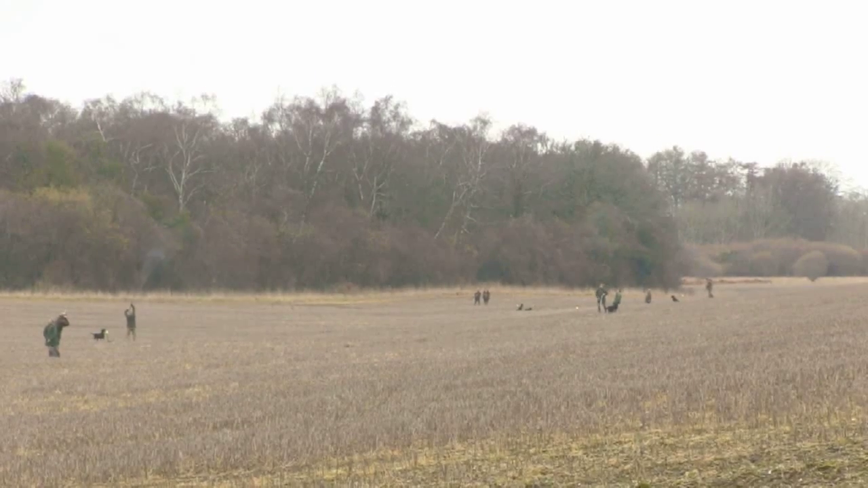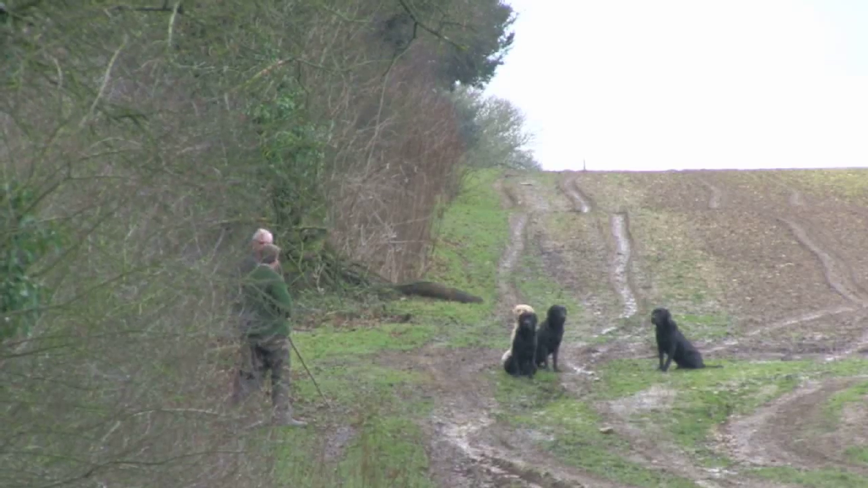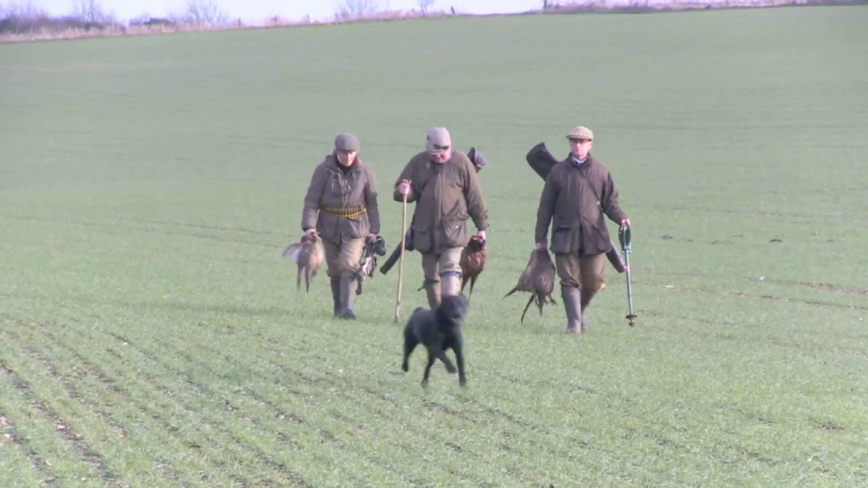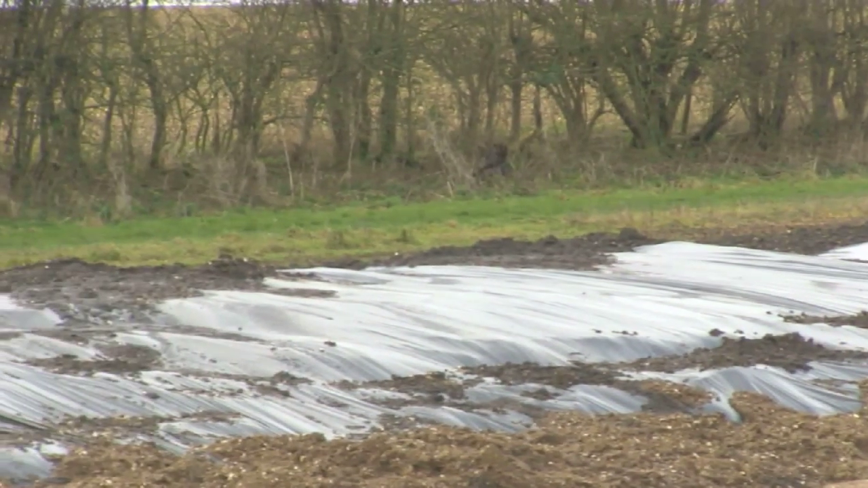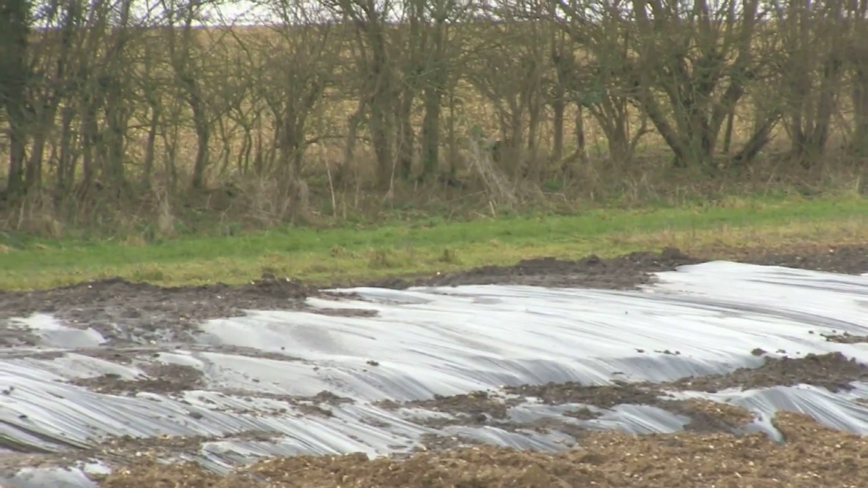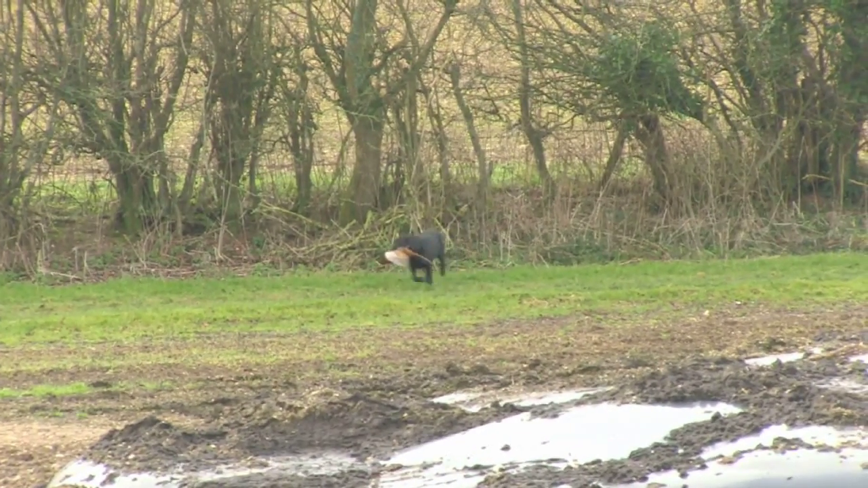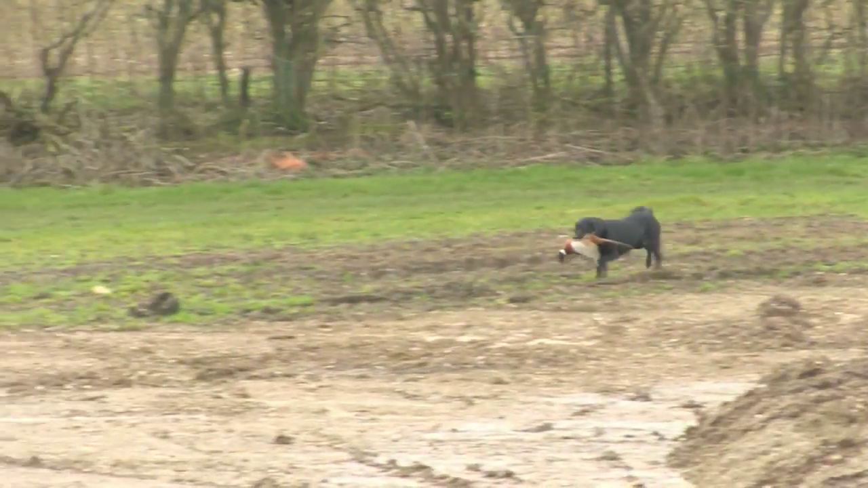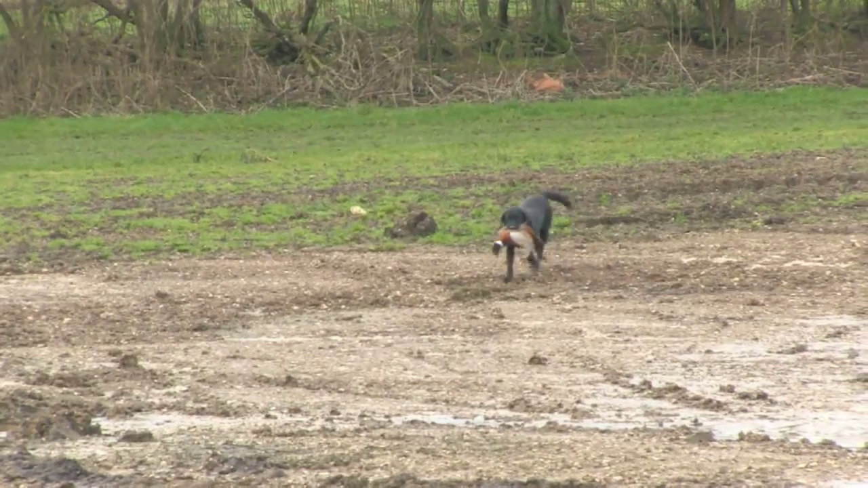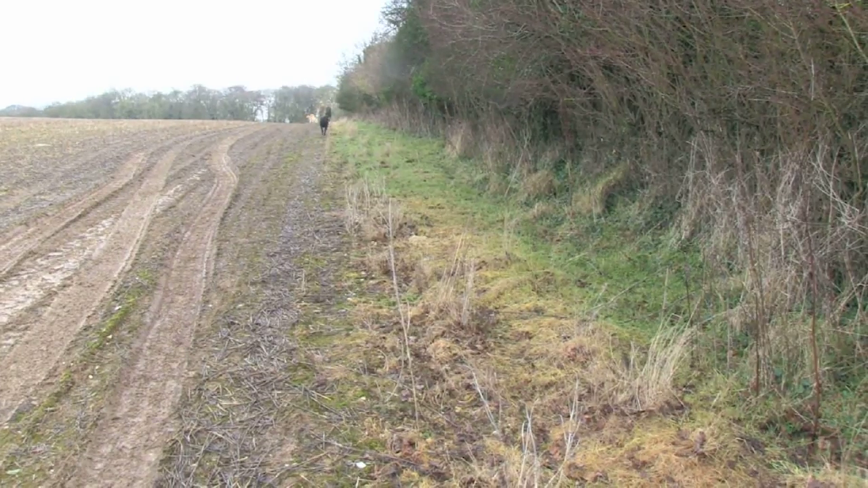Back among the shooters, and Keith is not just working his spaniel today. He provides a running commentary on the guns and especially the other dogs. It's that husband of yours. Is it? It's her poaching husband. She's not as fast as she used to be, that's the trouble. That's it. She's got it. That looked like a very good retrieve, in fact. A long distance runner. Brought back by a very happy black Labrador. Good poaching dog, that one.